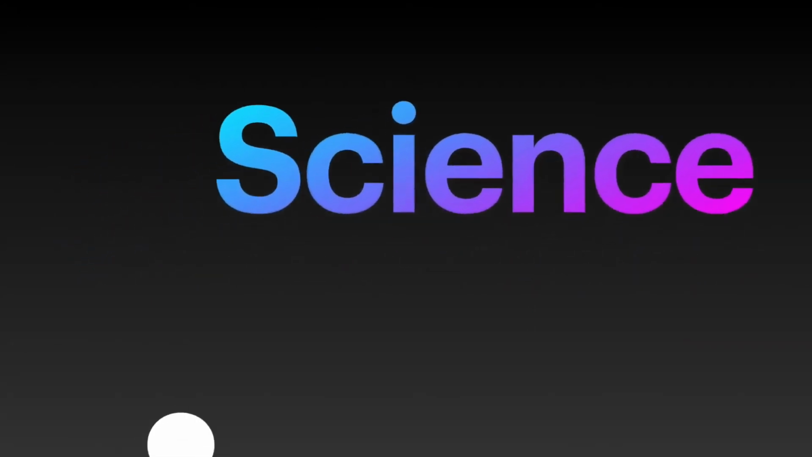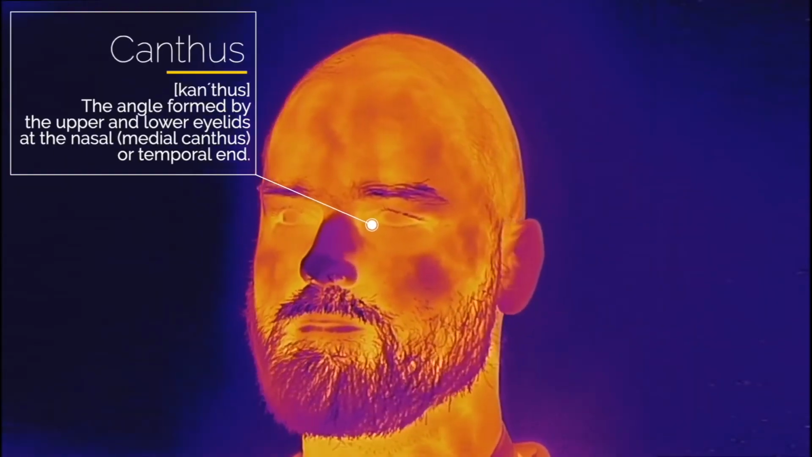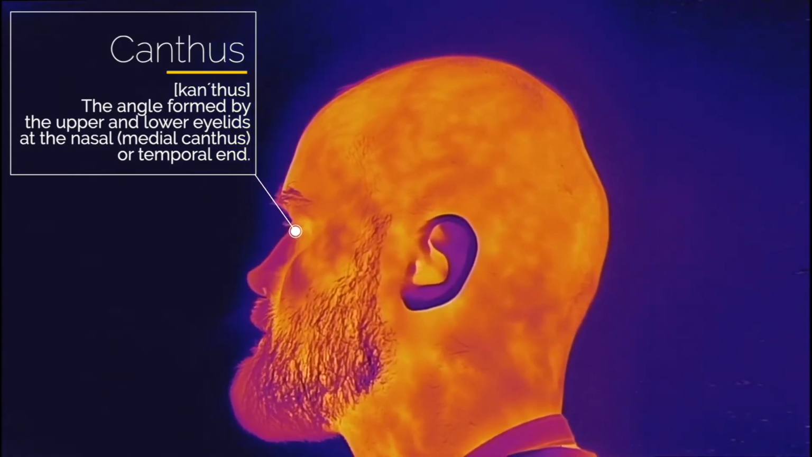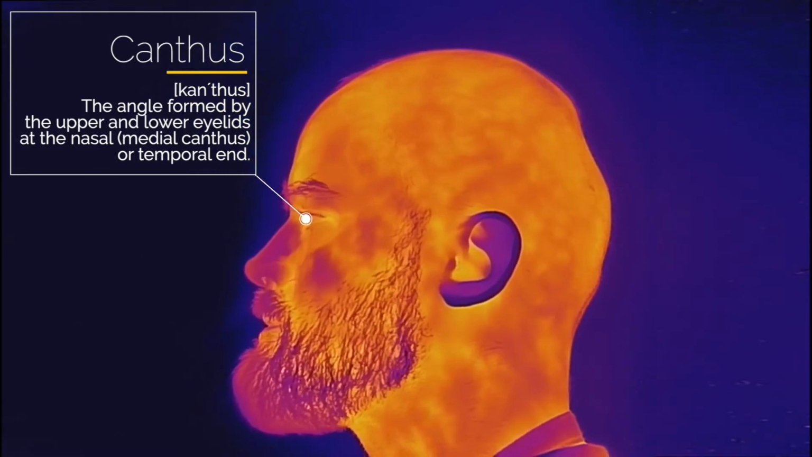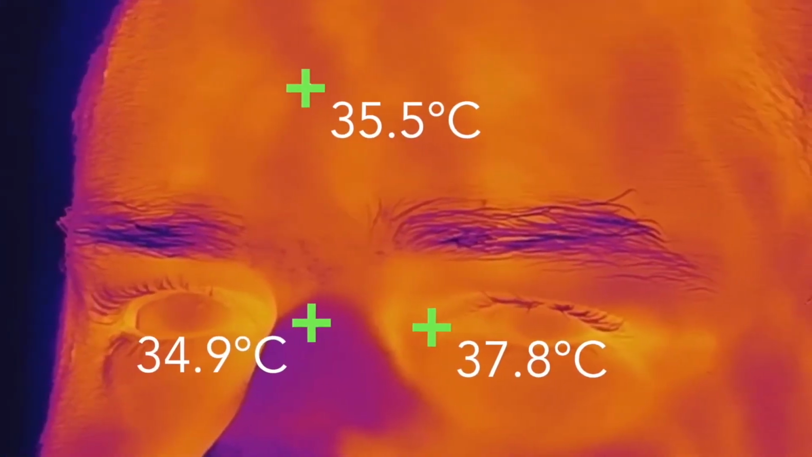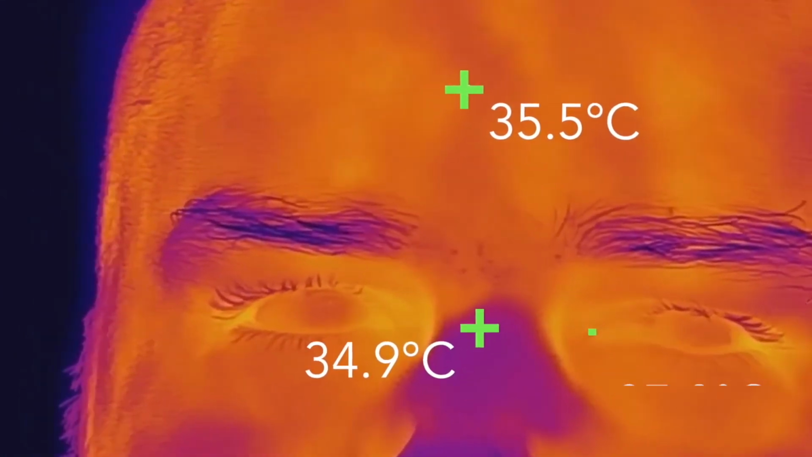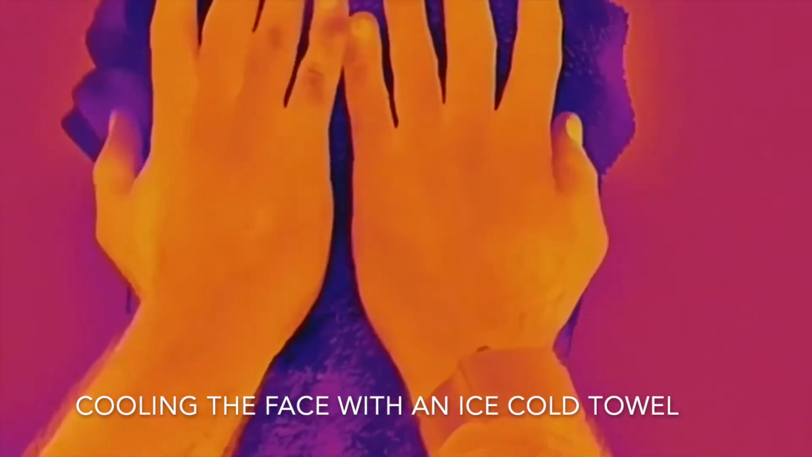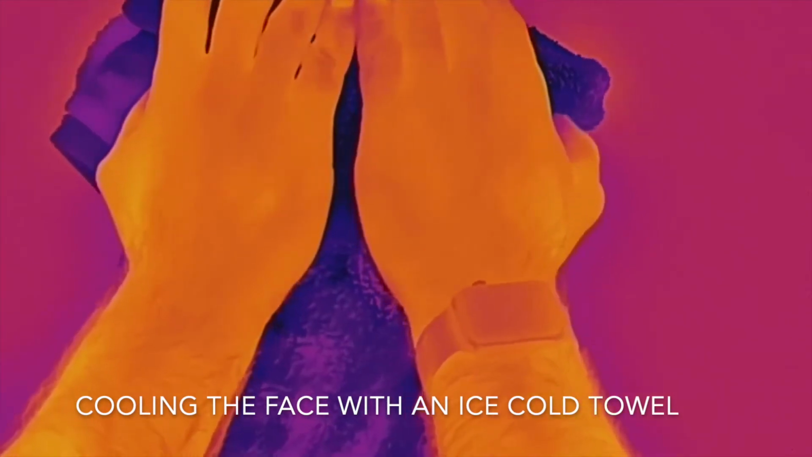So why are Dahua's algorithms so much better? Well, of course, there is science behind all this. The inner eye corner, called medical canthus, is, according to scientists, the most accurate point used for temperature screening using thermography. Some studies show that the temperature difference between the canthus and other face areas could be even as high as 3 degrees centigrade.